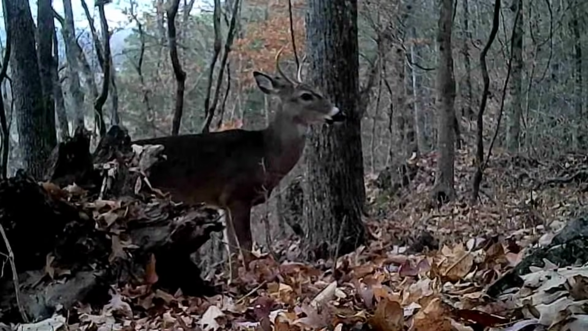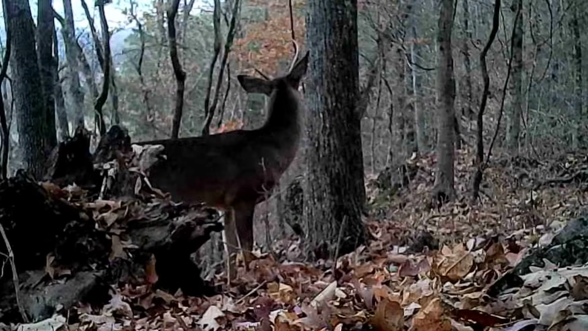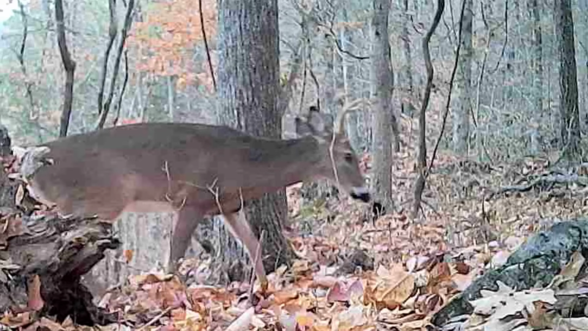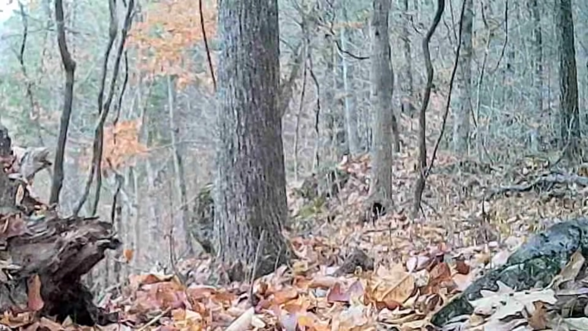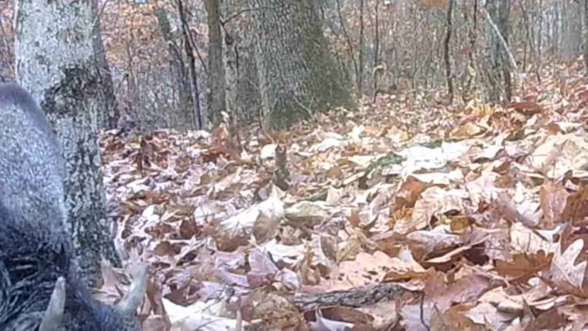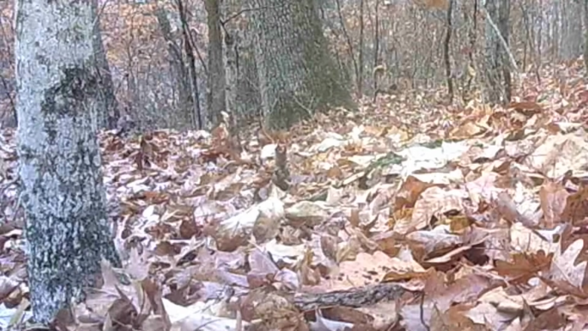And all sorts of bucks in here. There's a big old spike. But he can't compete with them big bucks. They just mosey around the woods. There's a little 3-point. And there's a little old spike, little bitty, right in the camera.